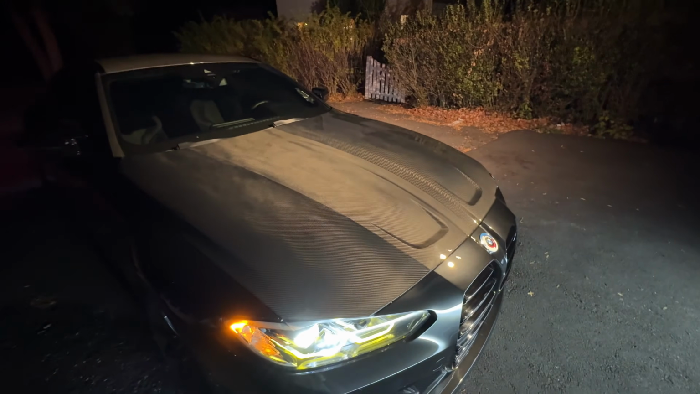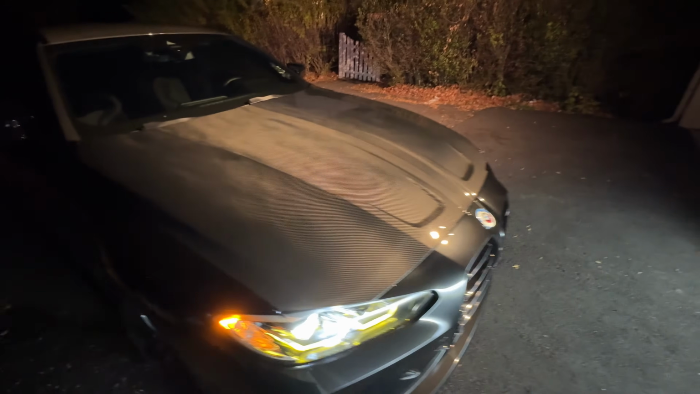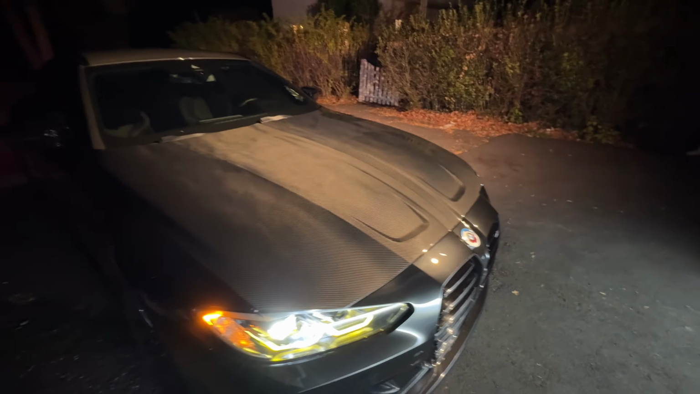But nah, we just got back to the crib. I'm gonna open up the garage door and everything. For y'all that don't know, this is what the carbon fiber hood looks like. It looks really good. It's based after an OEM hood, so, you know, it looks really good. I can't lie. With the carbon roof and everything, car looks nice. And yeah, I'm just gonna go ahead and open up the garage.